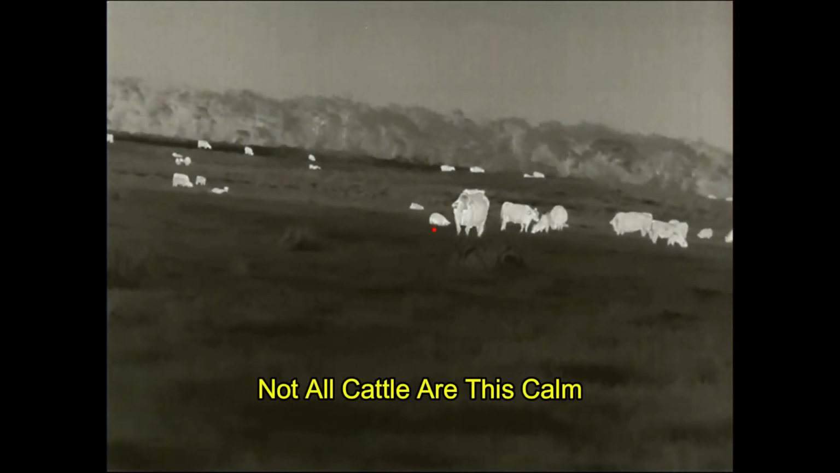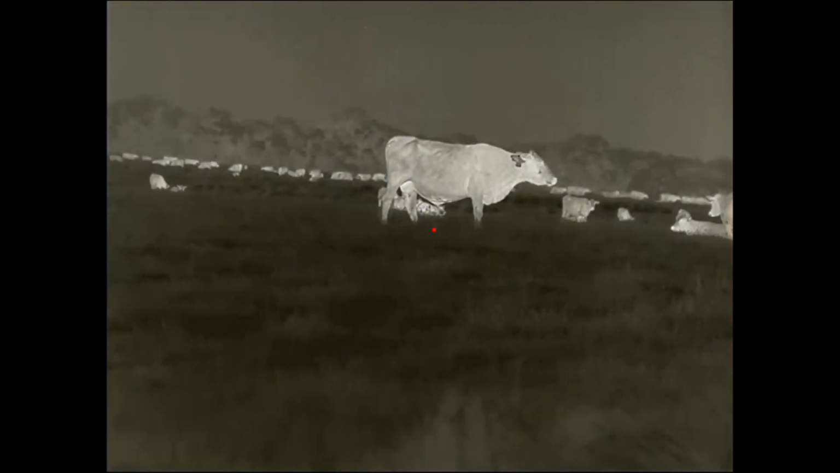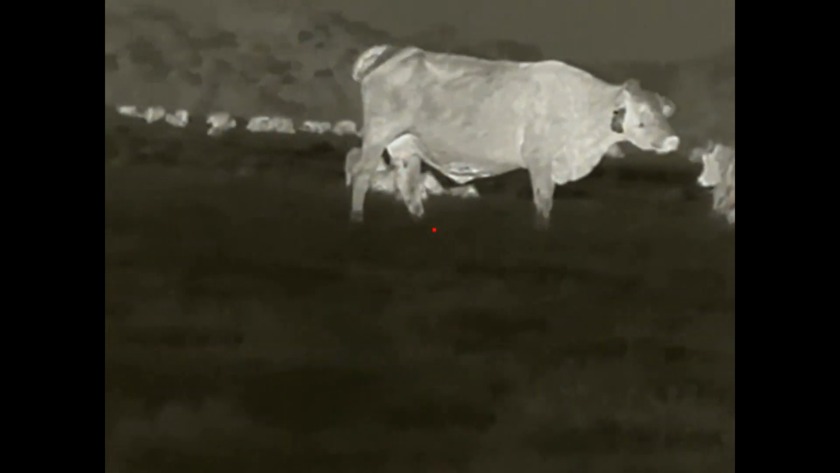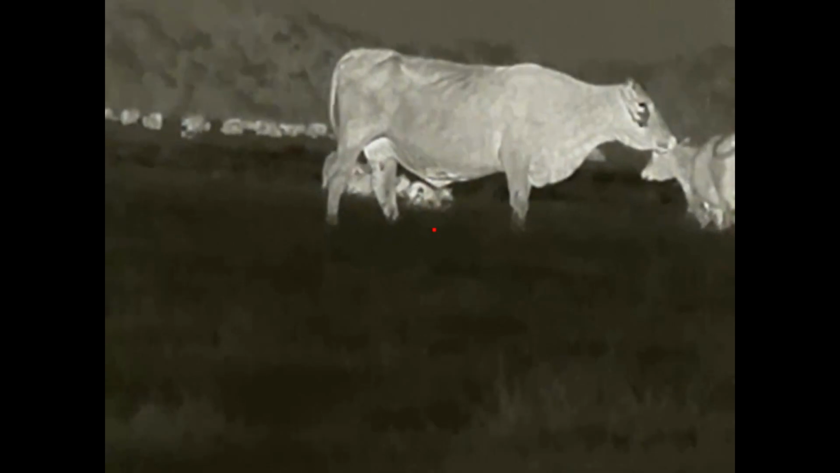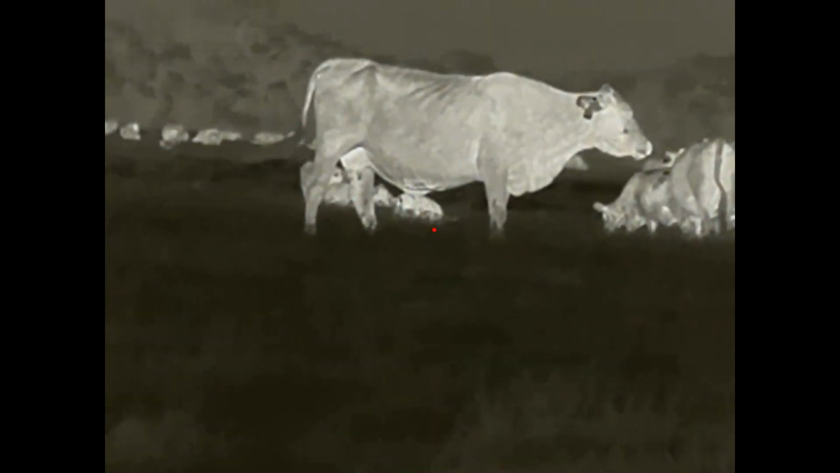So I started my stalk following this boar as it slowly moved through the cattle, and as I moved through, the cattle tended to move out of the way. If you look closely, the boar is underneath and behind the cow that you see right there. And he is just happily feeding, completely unaware that he is being pursued, albeit rather slowly.